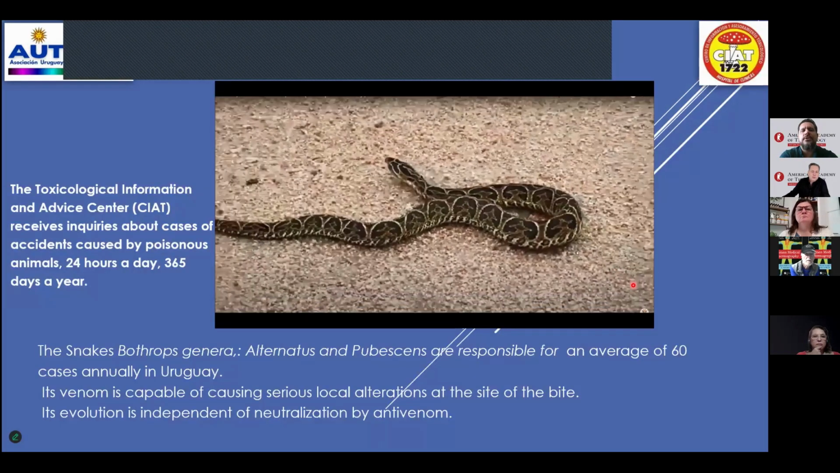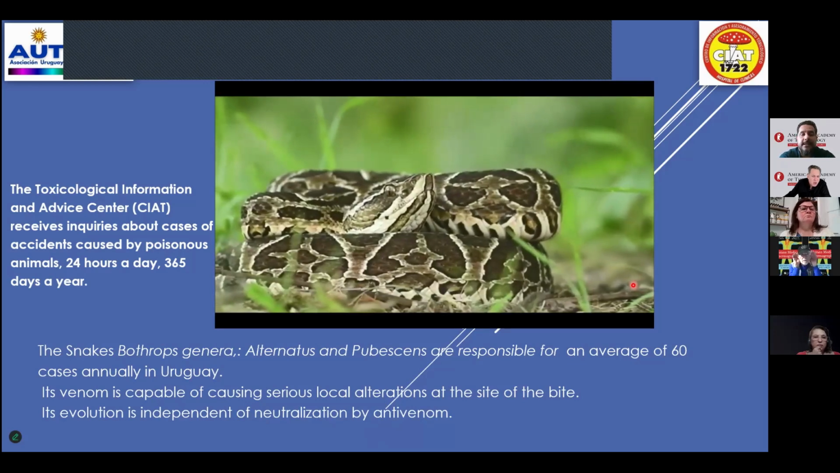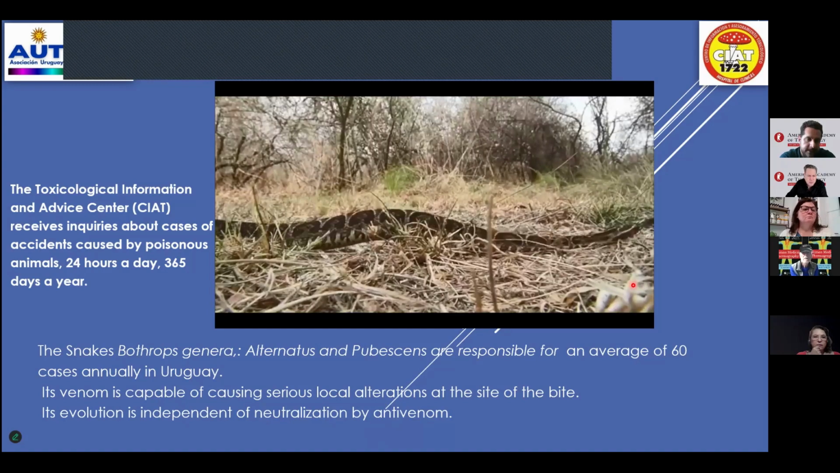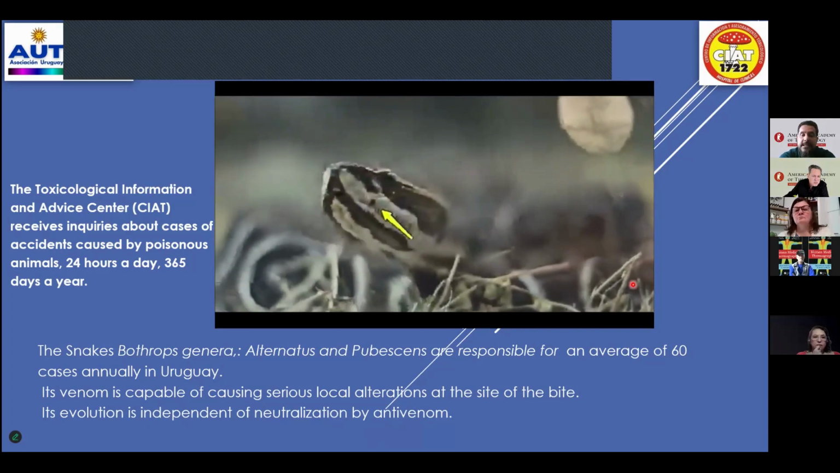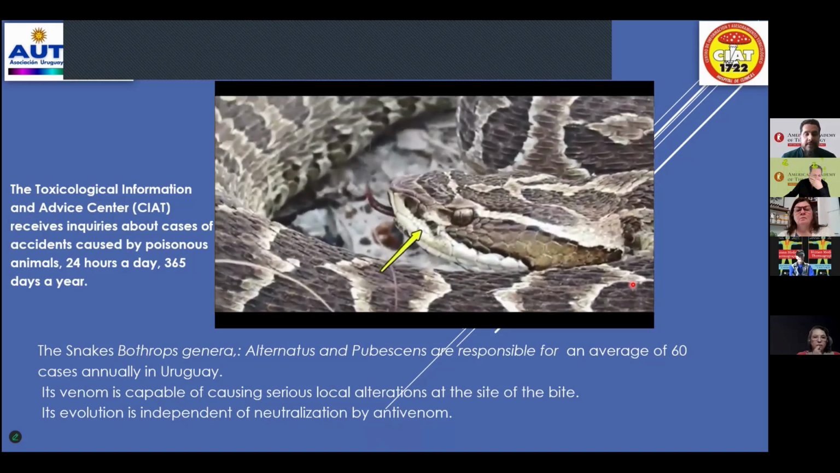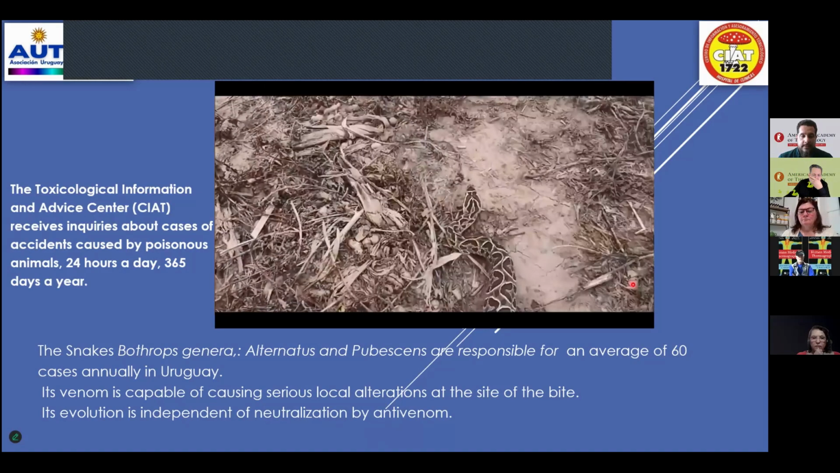The Toxicological Information Center receives inquiries about cases of accidents by poisonous animals 24 hours a day, 365 days of the year. The snakes Bothrops alternatus and pubescens are found responsible in Uruguay for 60 cases annually.